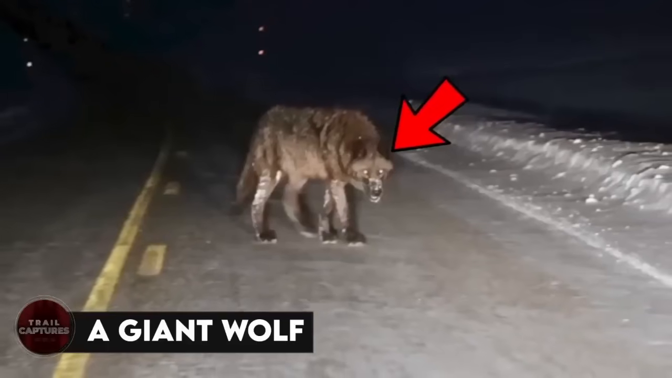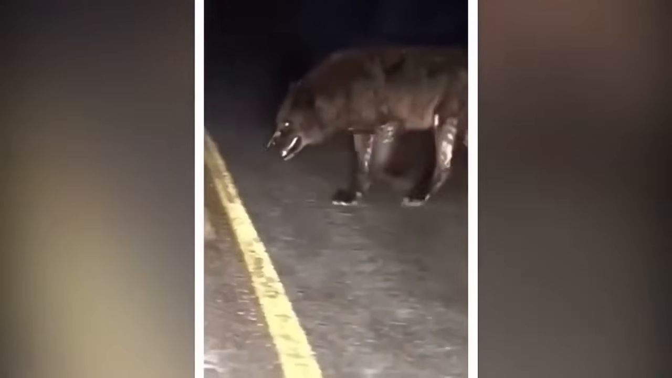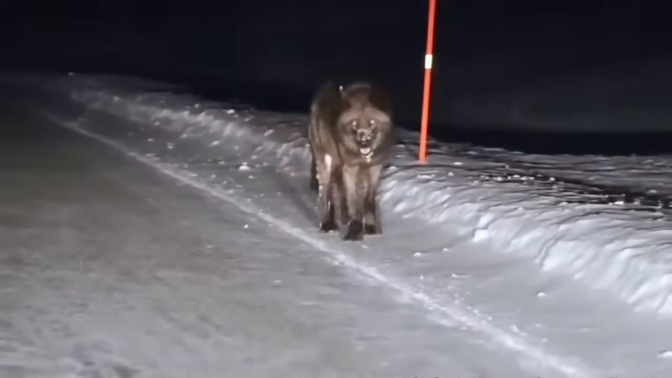A giant wolf. Let's say you're out at night having the time of your life with your friends, and suddenly out of nowhere, you get to see the massive animal coming out of the dark and staring right at you. I don't know why these guys just decided to stay there and film it. That creature's a gigantic wolf, man. Your best bet's to run for your life.